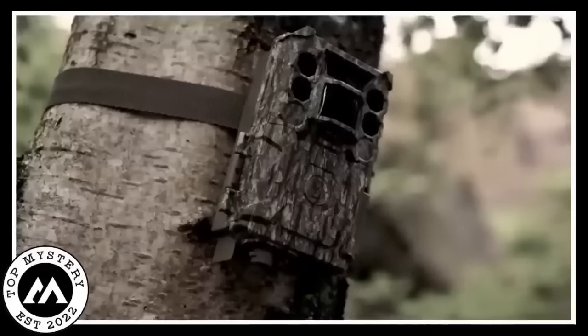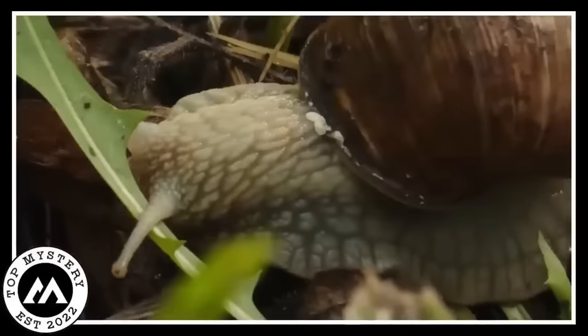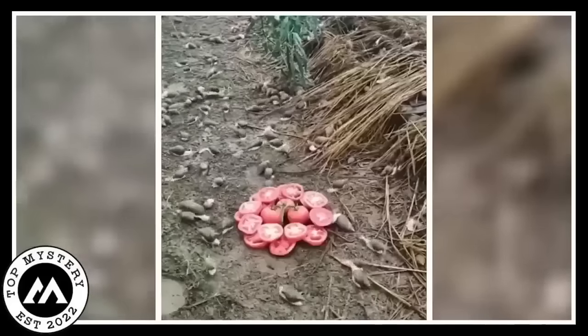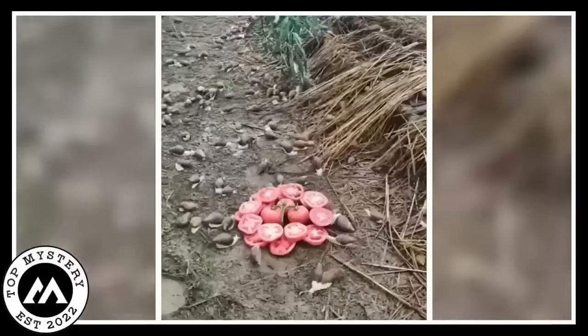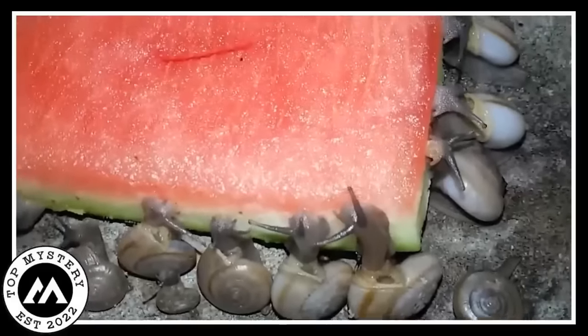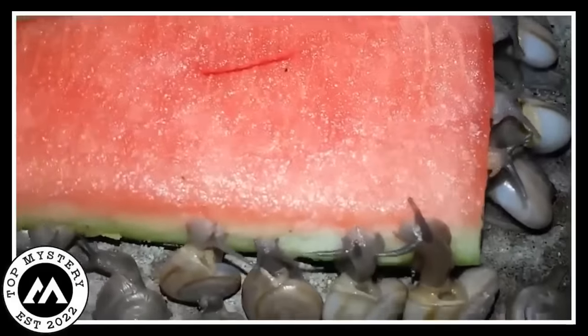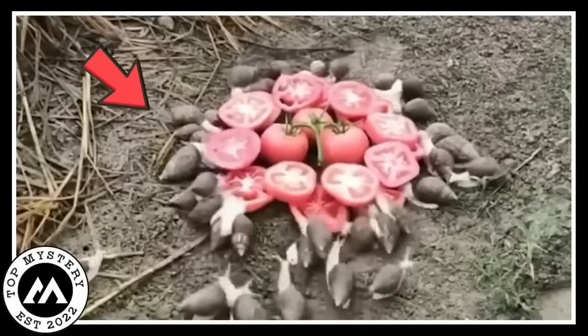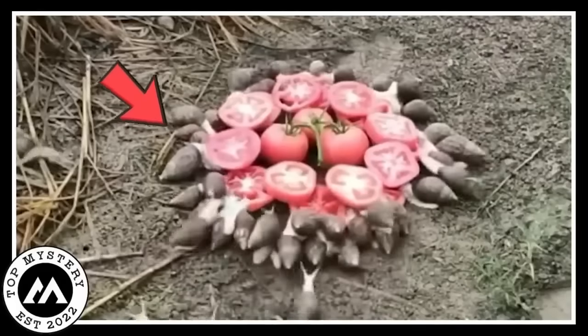Snail's party. Hey, so guess what the trail camera caught in action? A snail party. No kidding. These little guys were having a blast munching on tomatoes like it was the hottest buffet in town. It's like a snail family feast. They're all there, chomping away on those juicy red tomatoes.